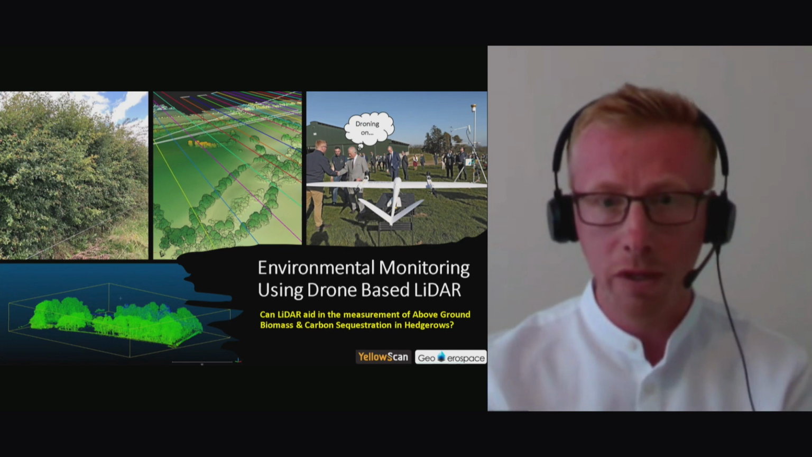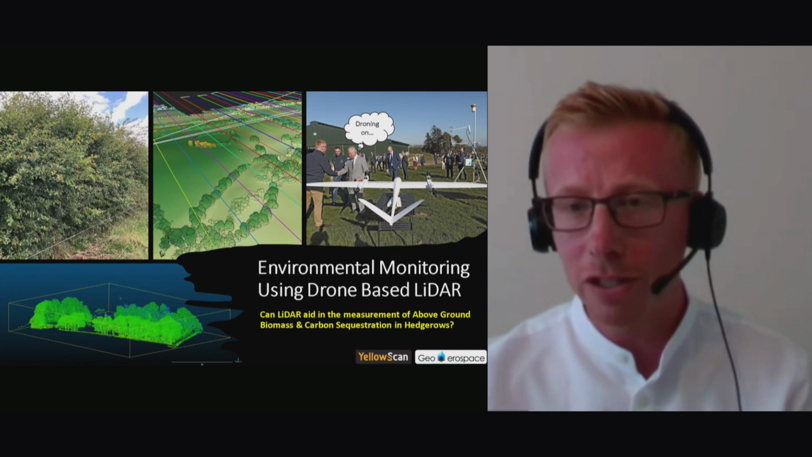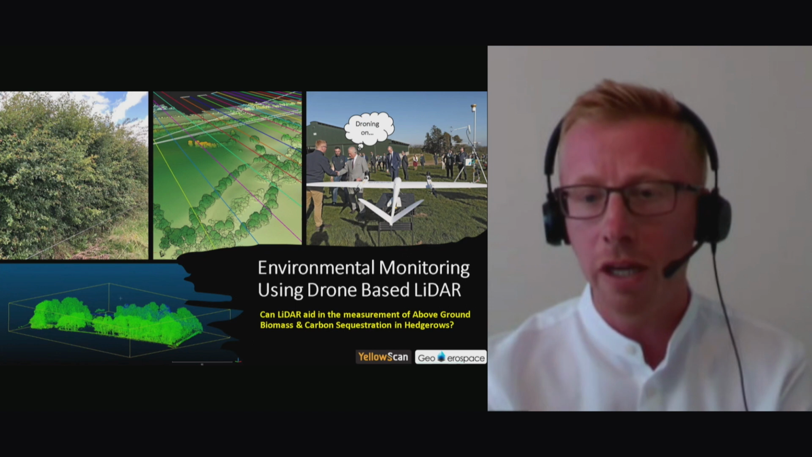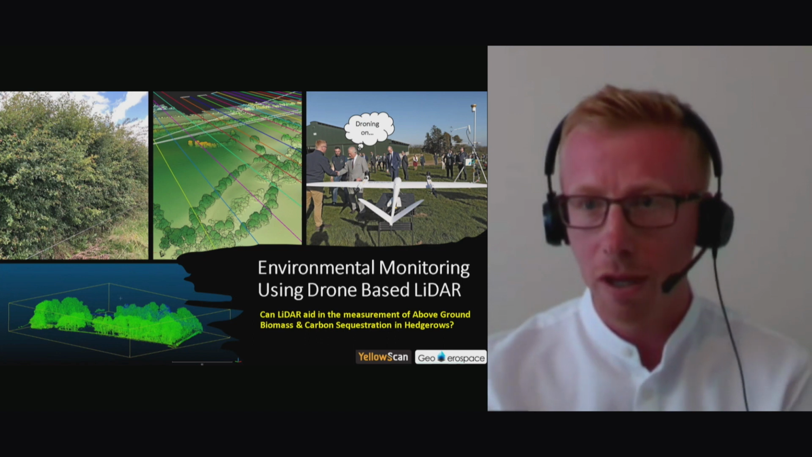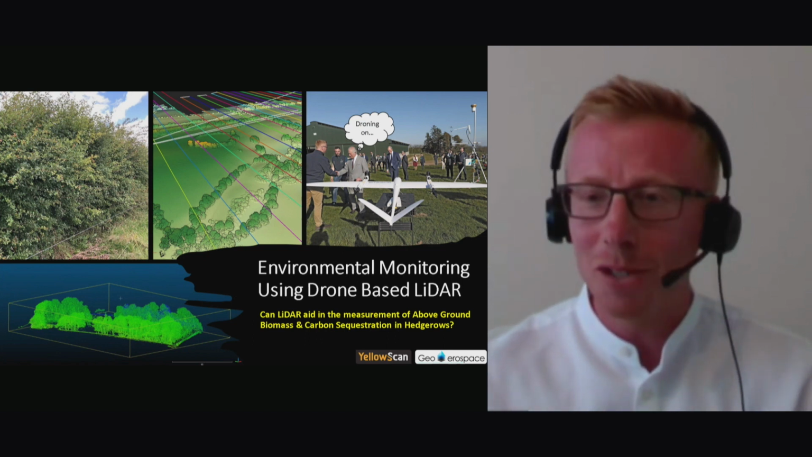You can see some of YellowScan's screen in the middle. And then on the right, because it's a government-led project from an agency, the farming agency in Ireland. I was asked to speak to Prince Charles as well about the same topic. I think I bored him to death, though, so hopefully I don't do the same to you guys today.